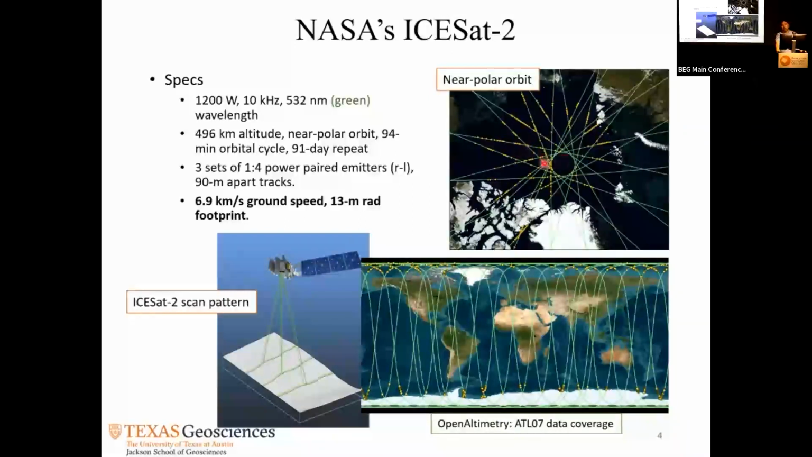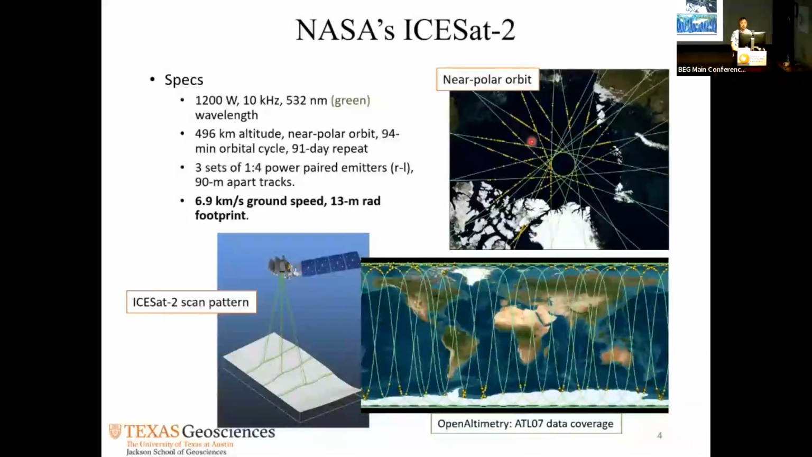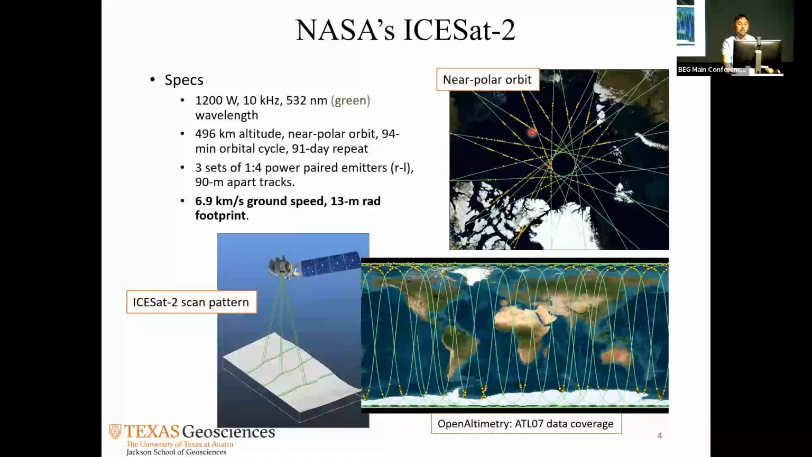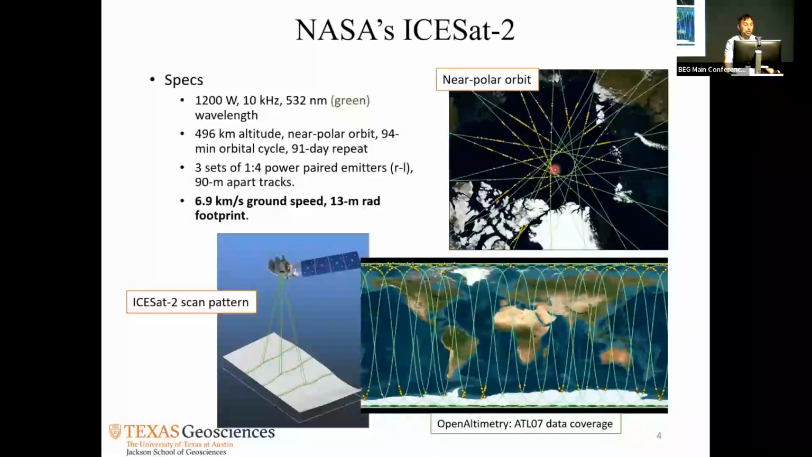These yellow lines show data I pulled from their website just a couple of days ago. The data usually comes after a few months of operation, so these are the last days that data became available. You can see that they are not really consistent because in those areas there are no measurements, probably because of high clouds.